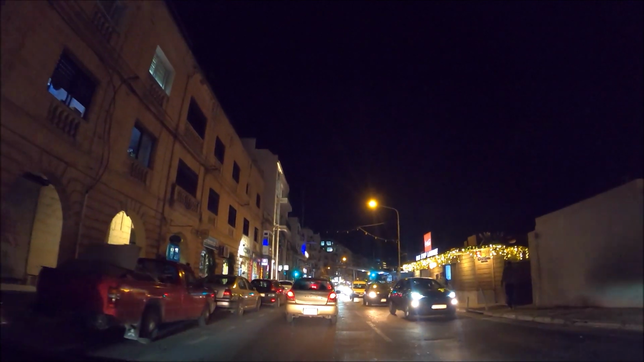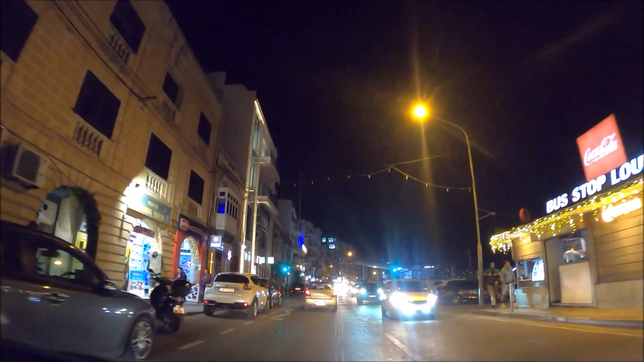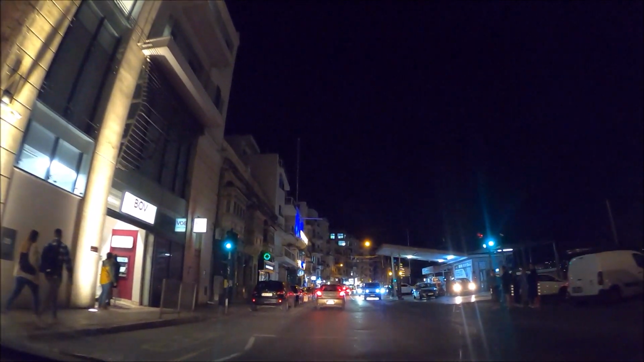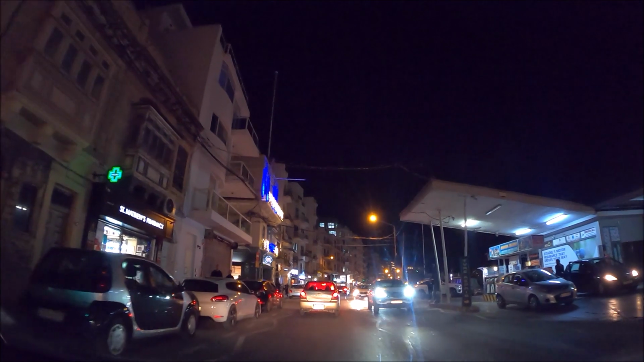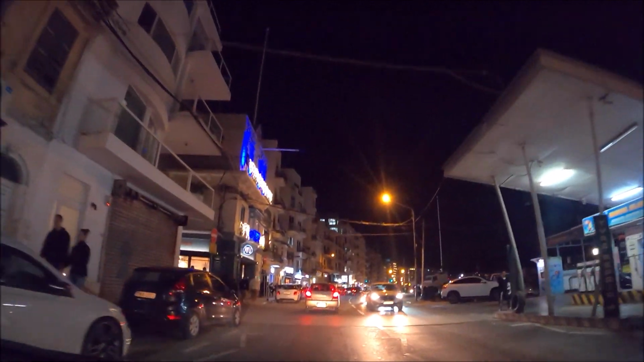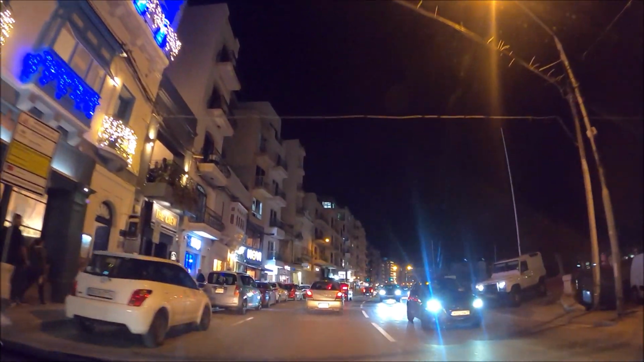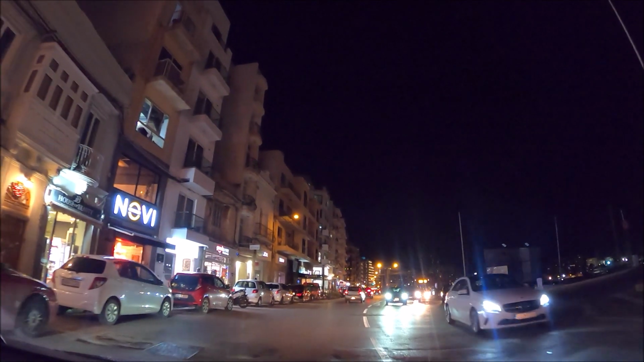There's a petrol station here. Parking here is very, very difficult. Let's go up Manoel Island and we'll see if we can find a space there.